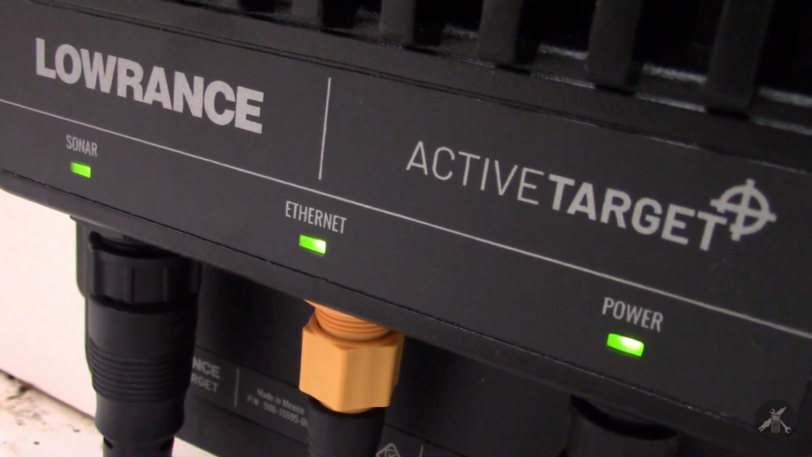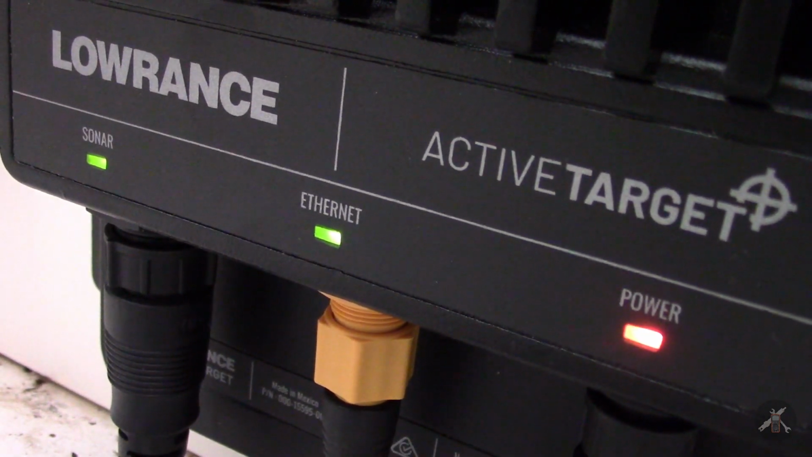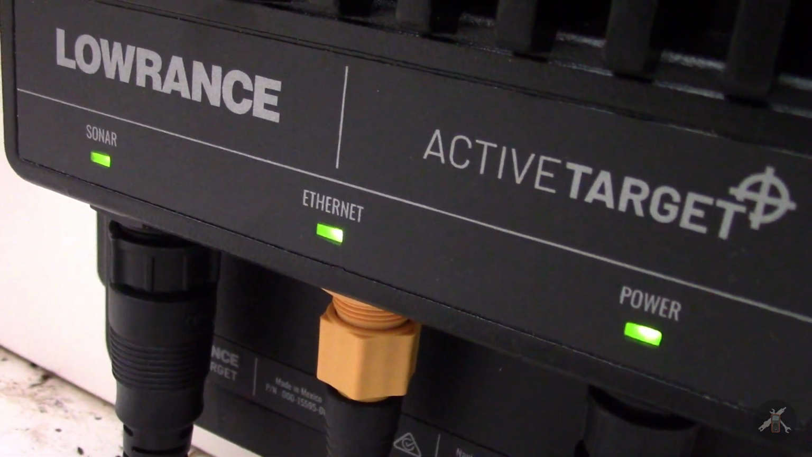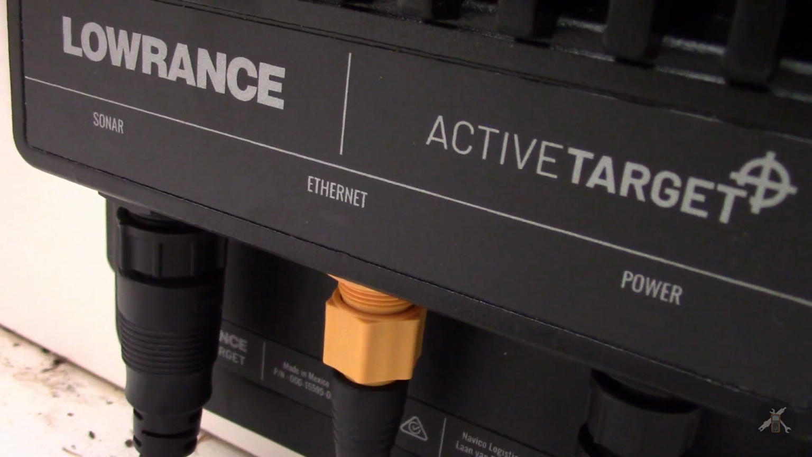See how long it takes for it to drop out. Starting to blink. And it goes out. Cool.